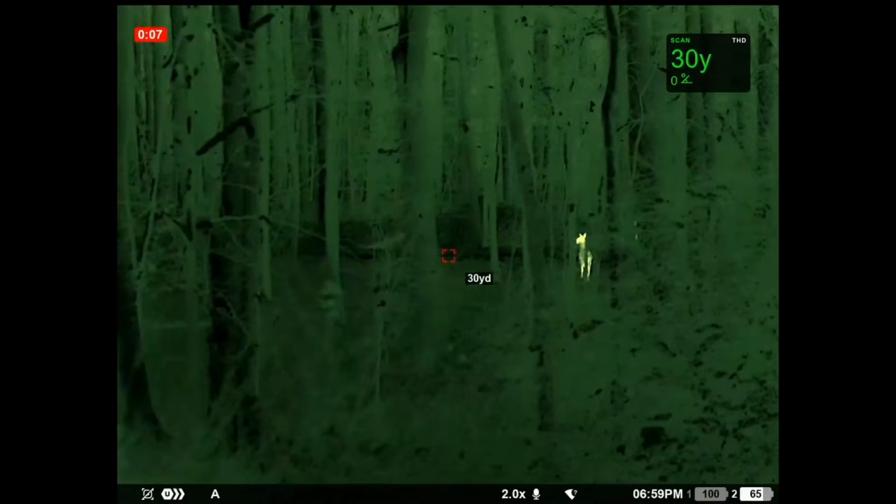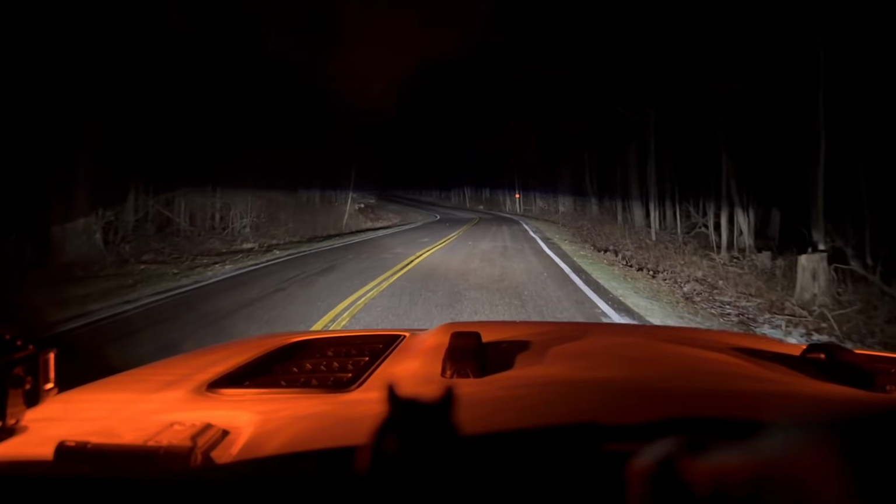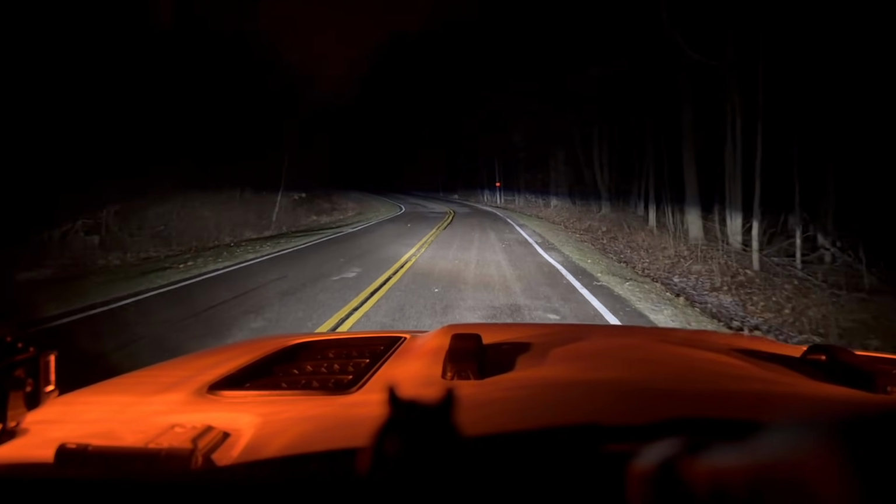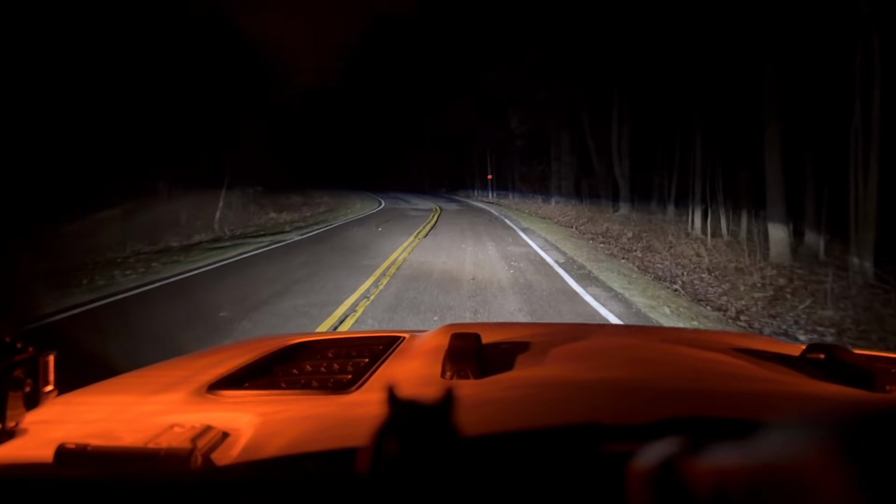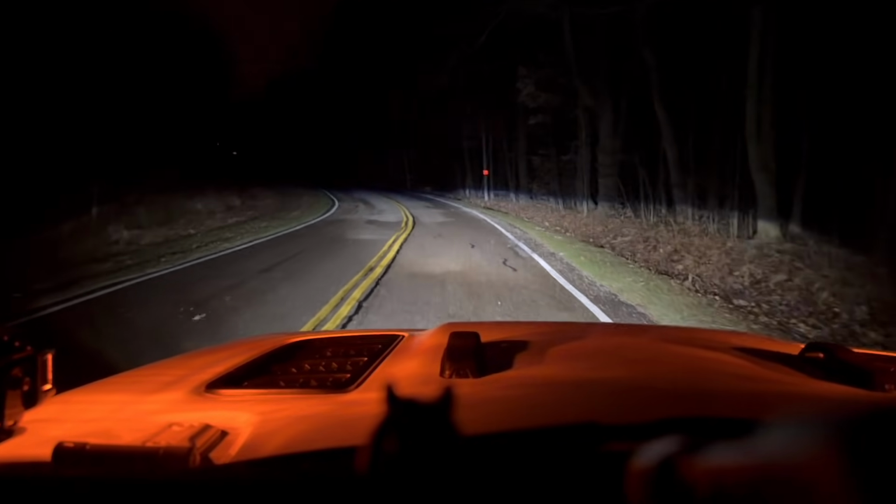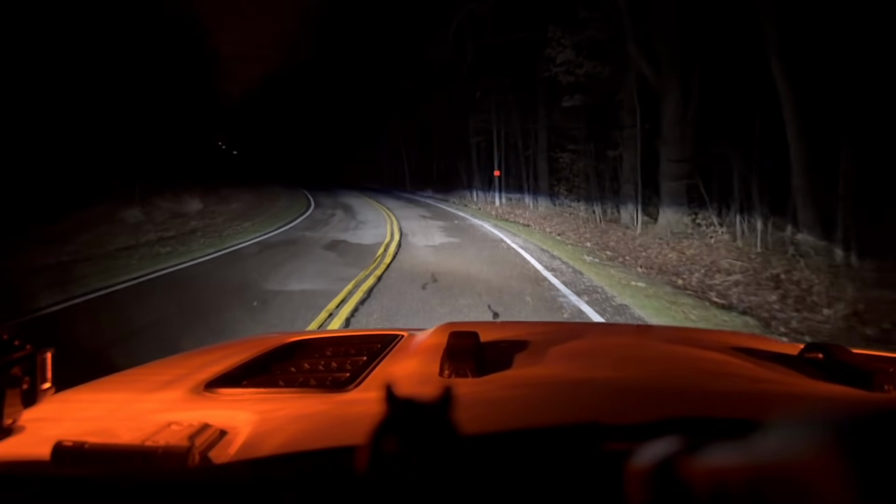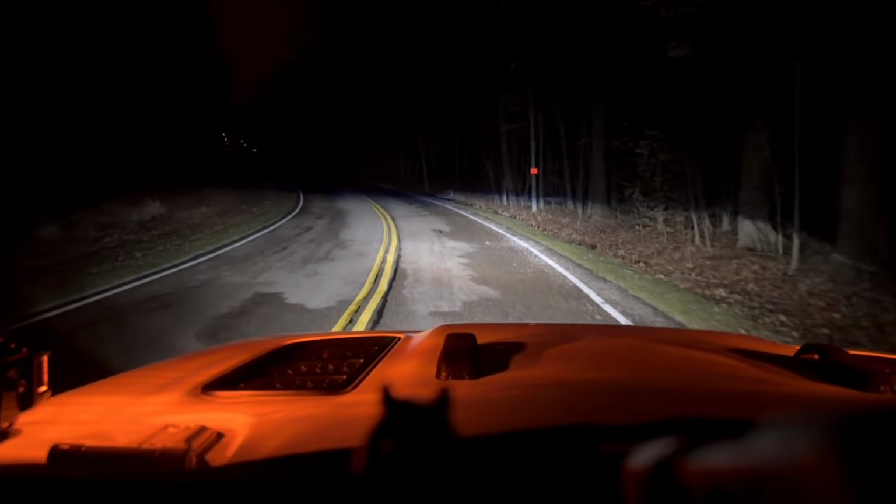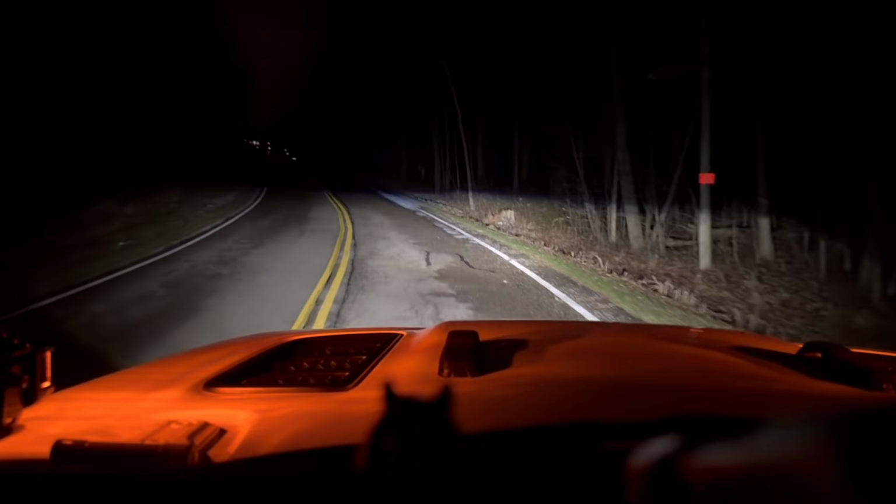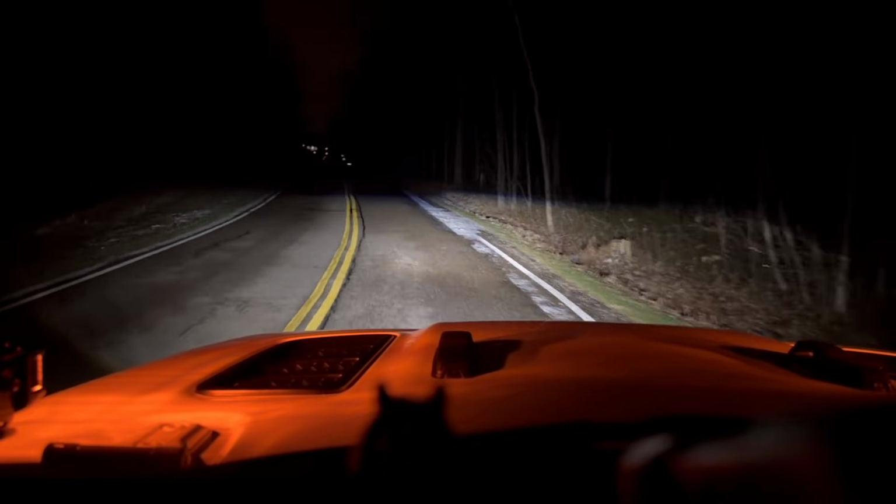Out tonight now, just out driving through the park system. We had about 6 inches of snow and just about all of it melted. There's just little bits left over here and there. 41 degrees out. It was in the single digits. So all in like a day and a half, everything melted.